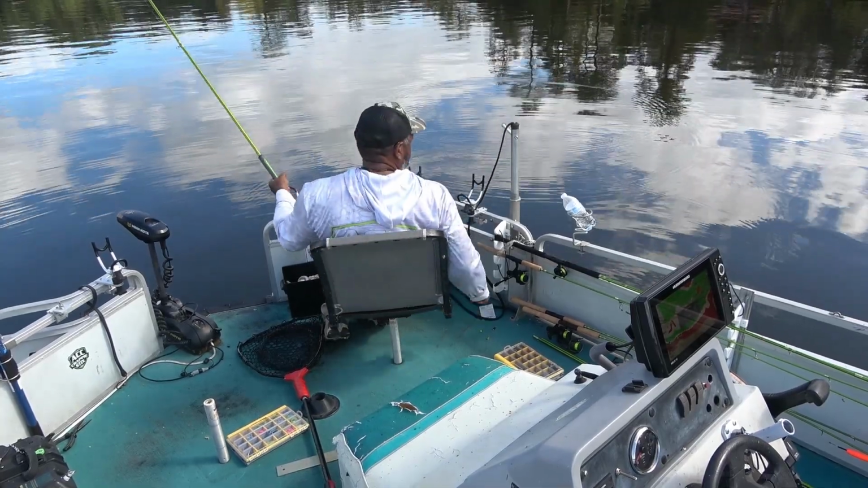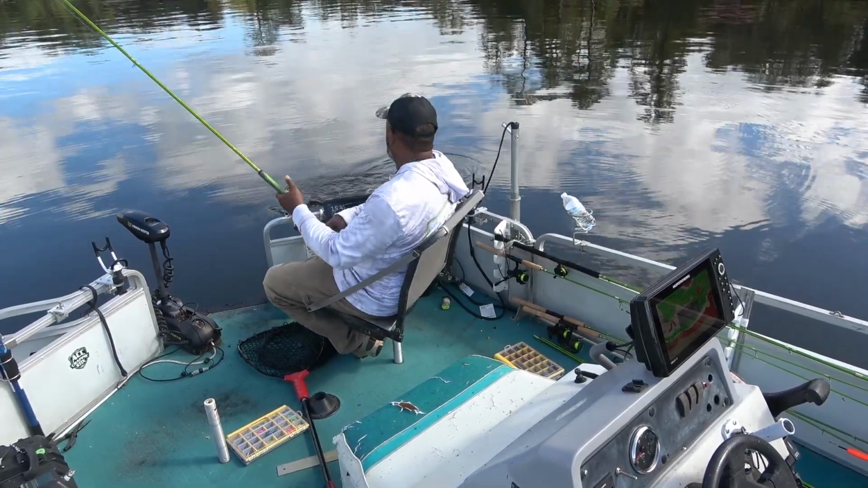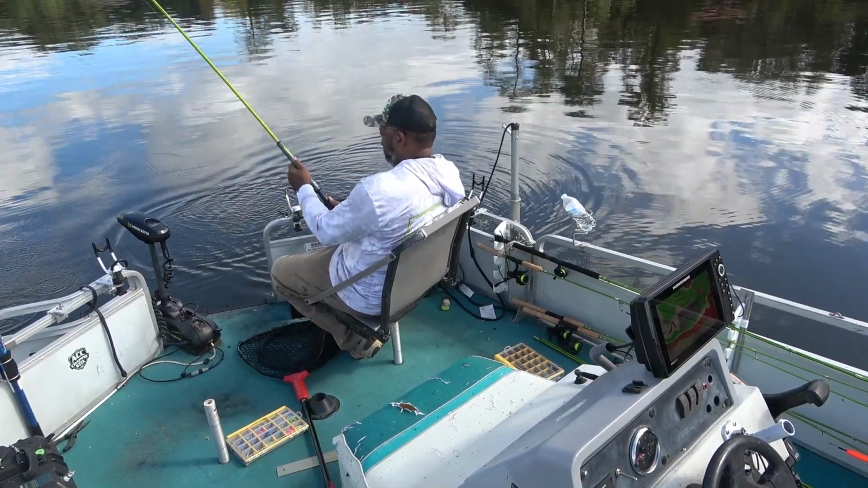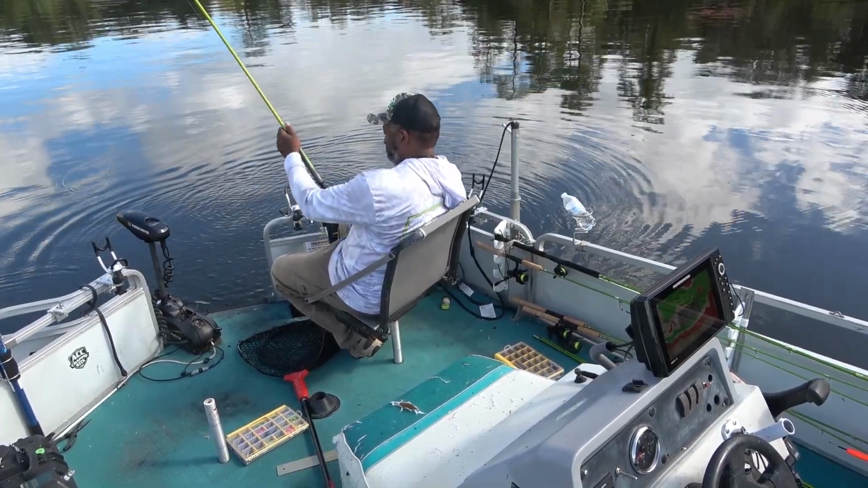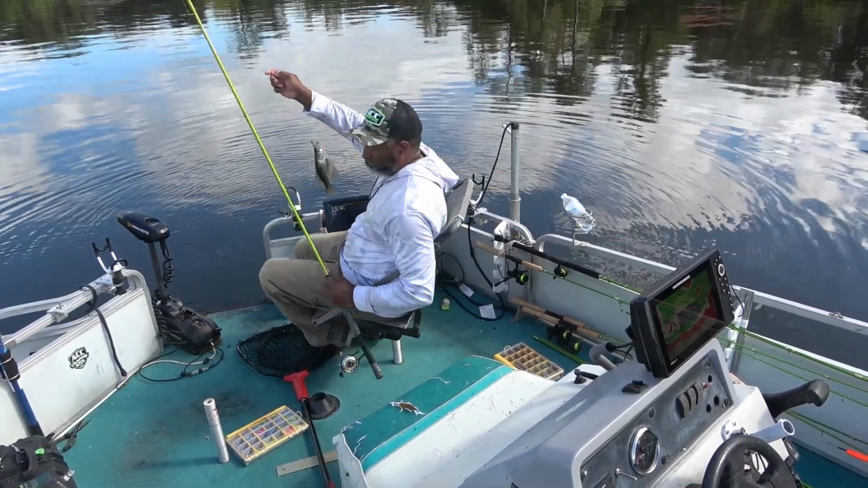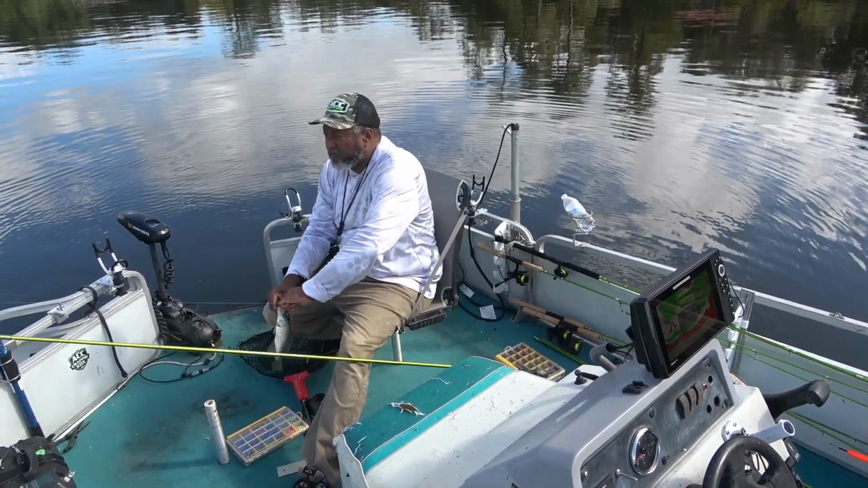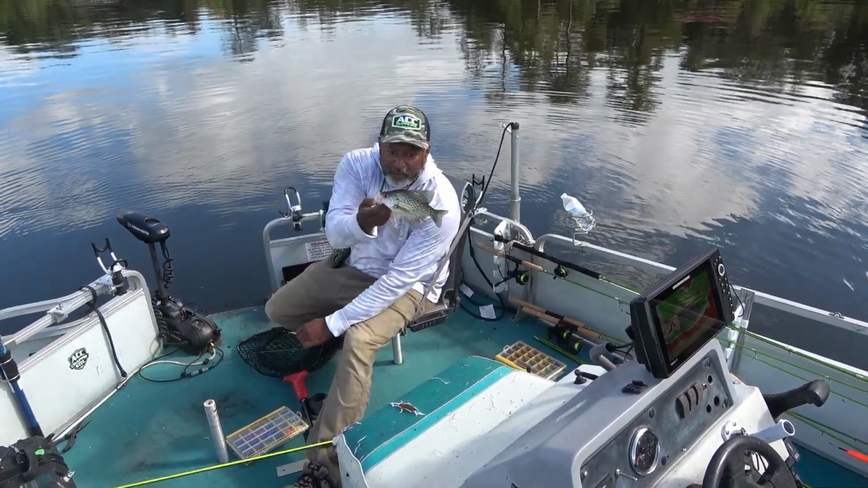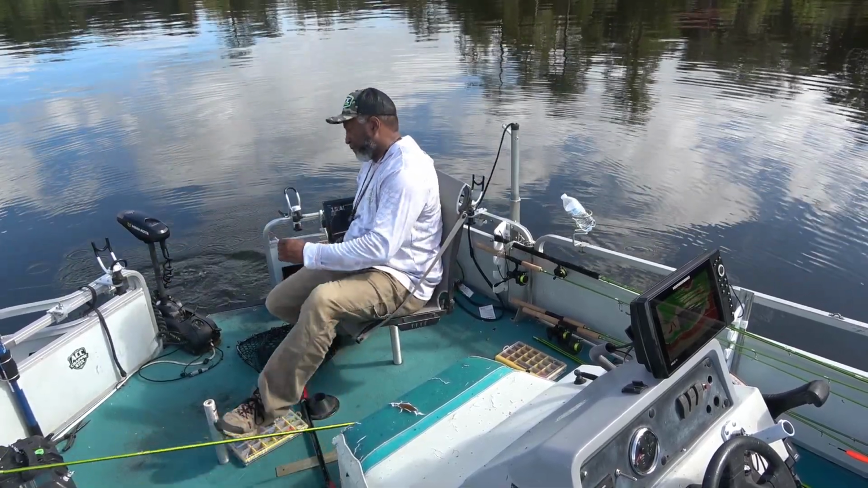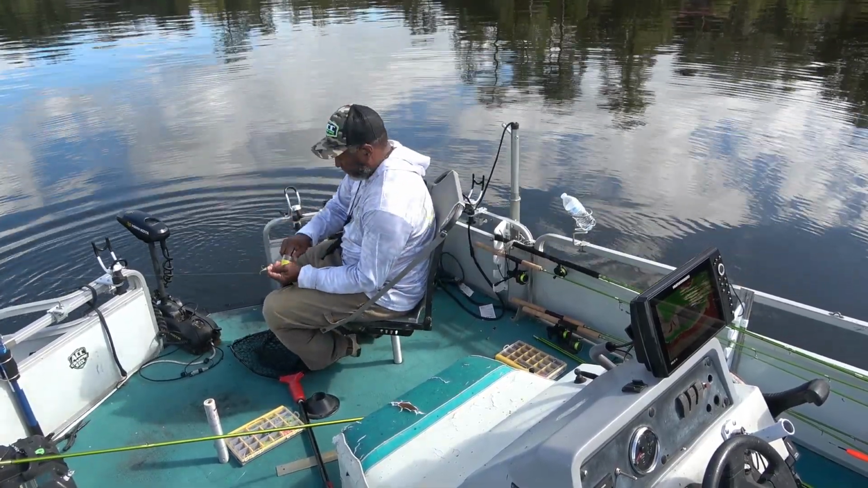Bingo. Don't think he's gonna make it. I got enough hogs in there, guys. Throwing little ones back anyway. There's some hogs down there.